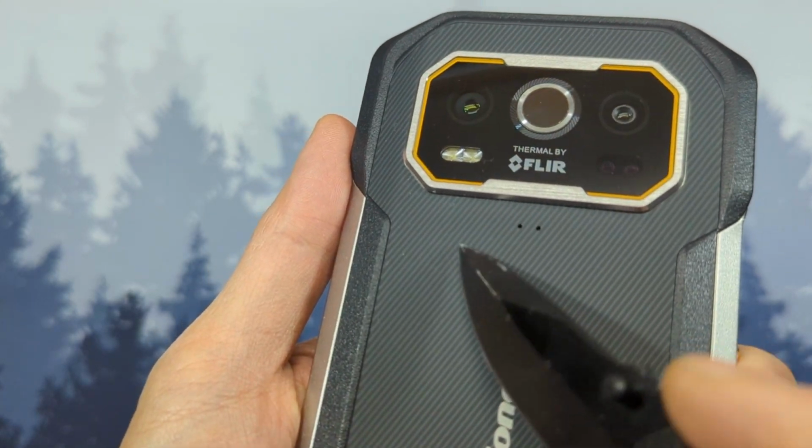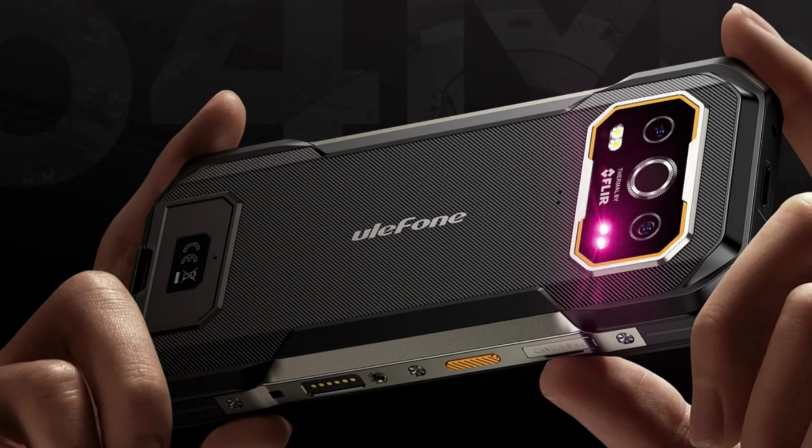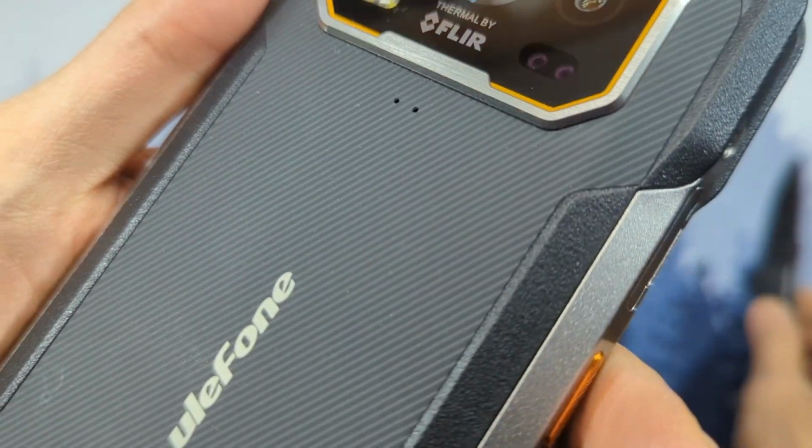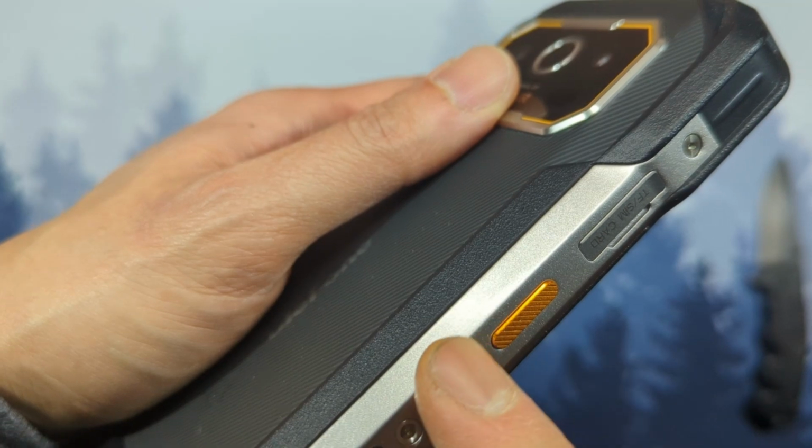The panel here that looks like it's textured is actually flat and smooth. I thought it was textured from the images on the website. I think if it was actually textured, it would look even better and improve the grip, but it's a nice look regardless. The sides have the metal rails, which is the usual design of Ulefone devices.